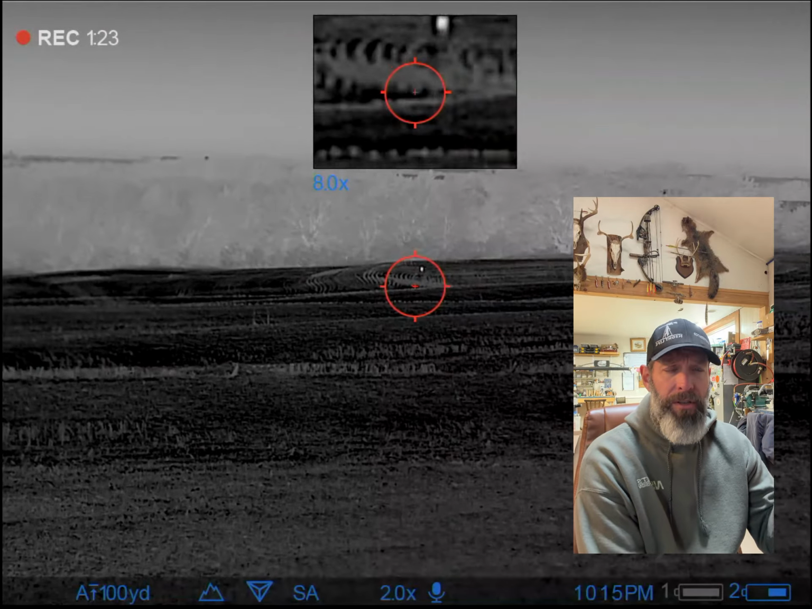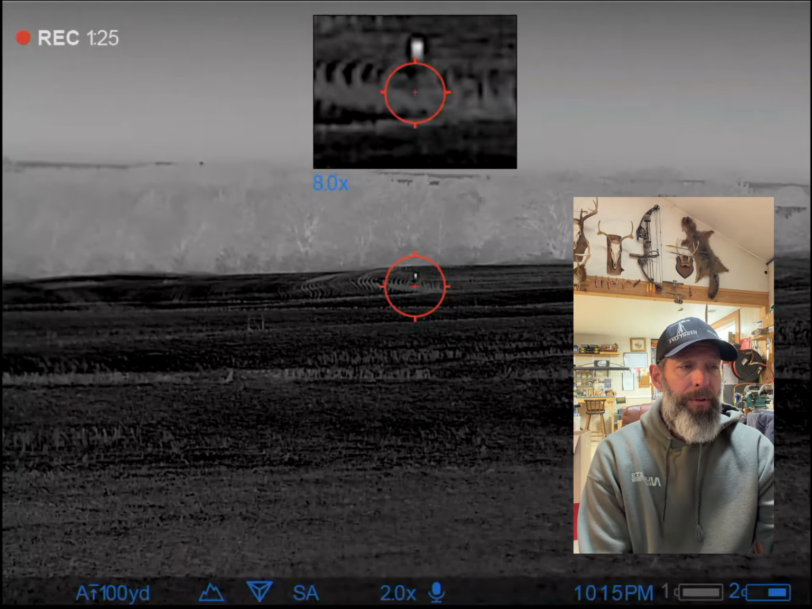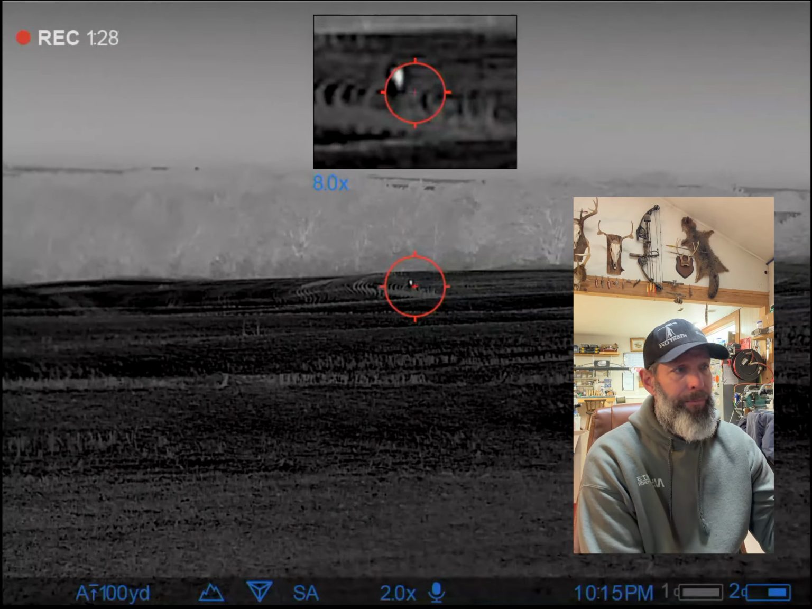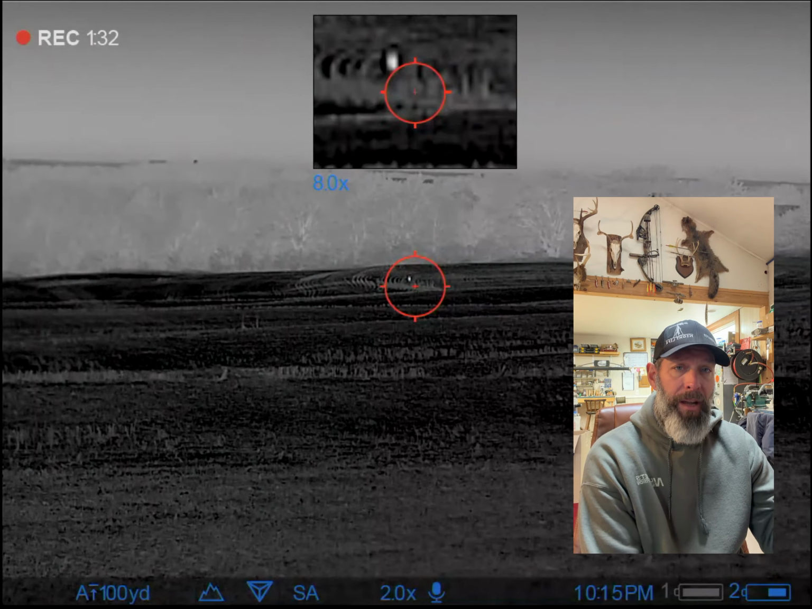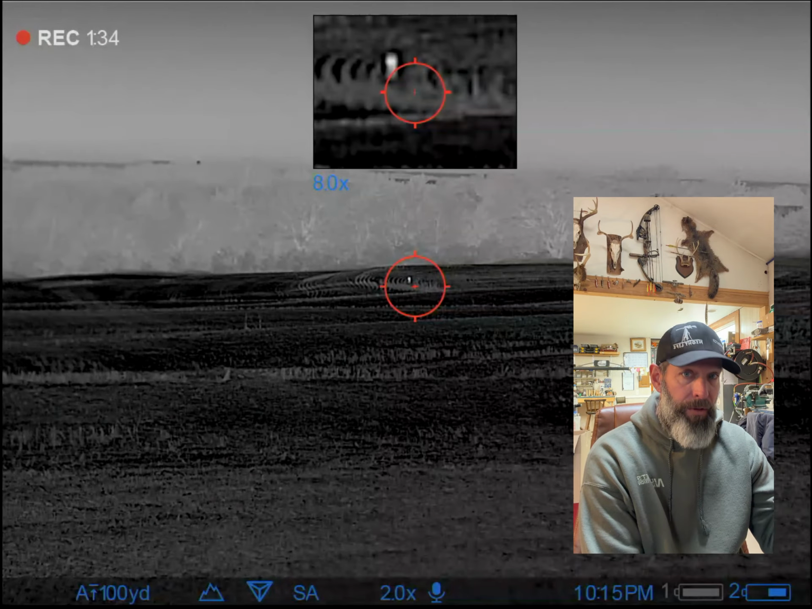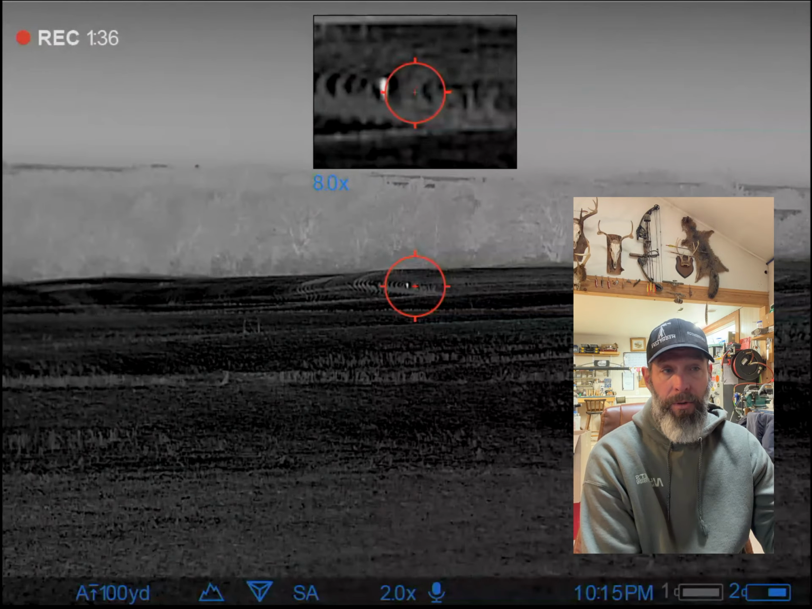You'll have those hard charging coyotes, but I approached this coyote like I approached pretty much every coyote in upstate New York, where I want to give them the opportunity. If it's not broke, don't fix it. Keep doing it. This works for me.